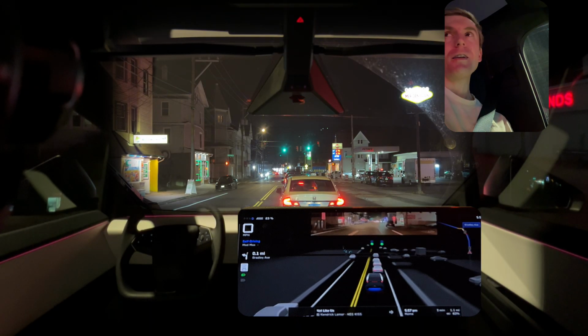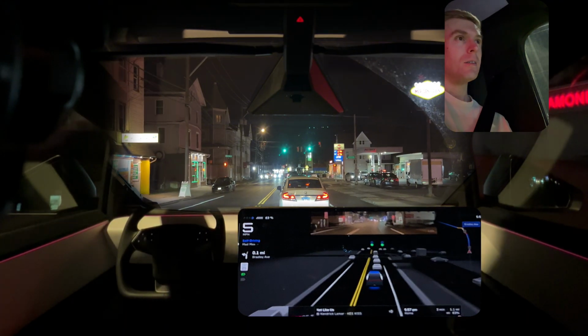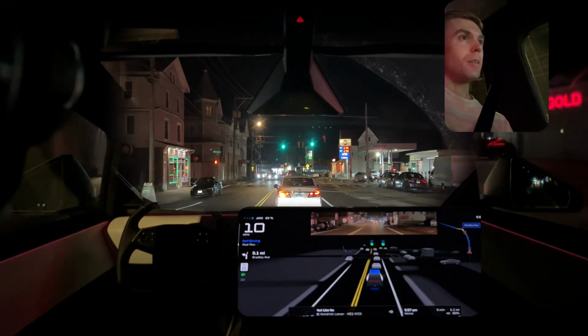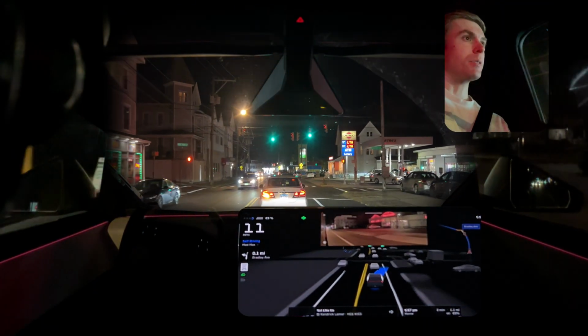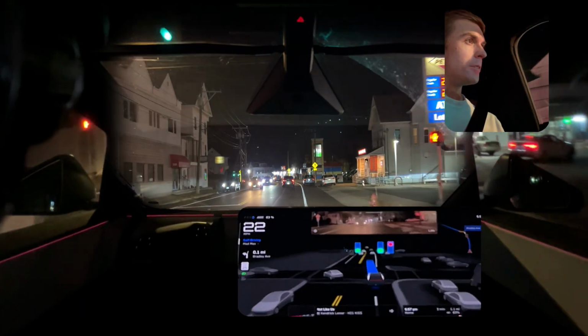And if you heard that thud, that was the kickboard we have in our trunk from swimming season. Still gotta take that out. Or maybe I'll leave it in all season. Who knows?